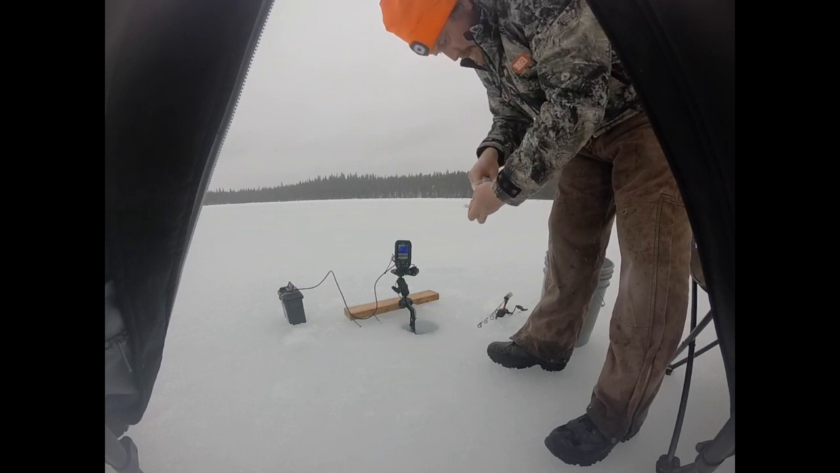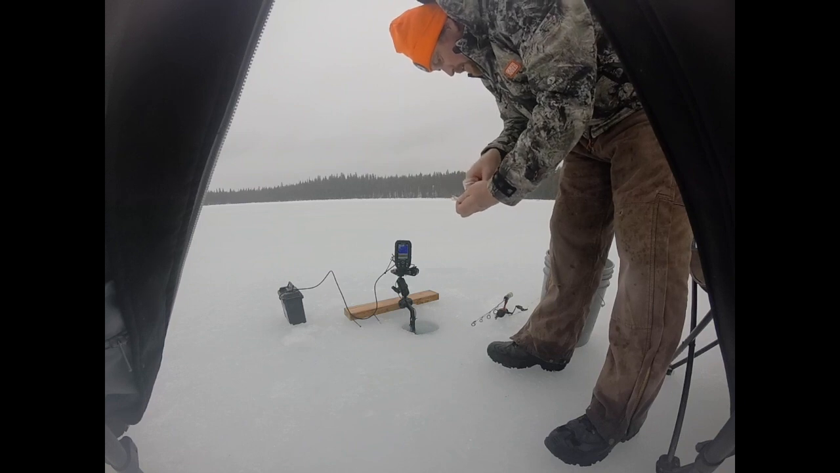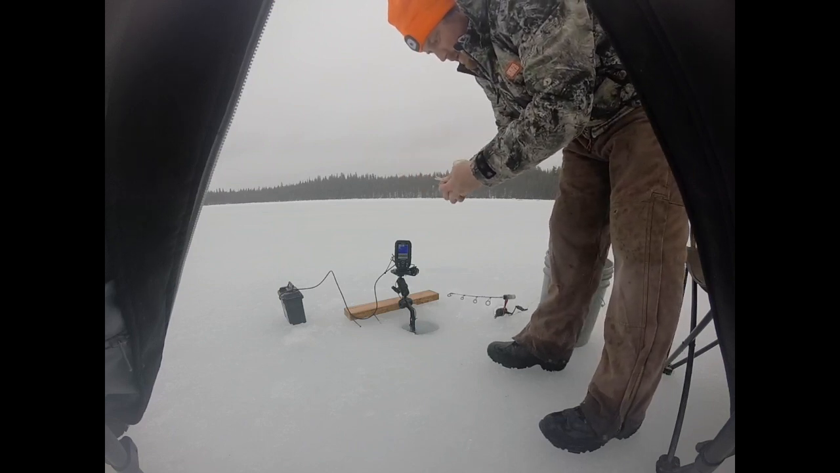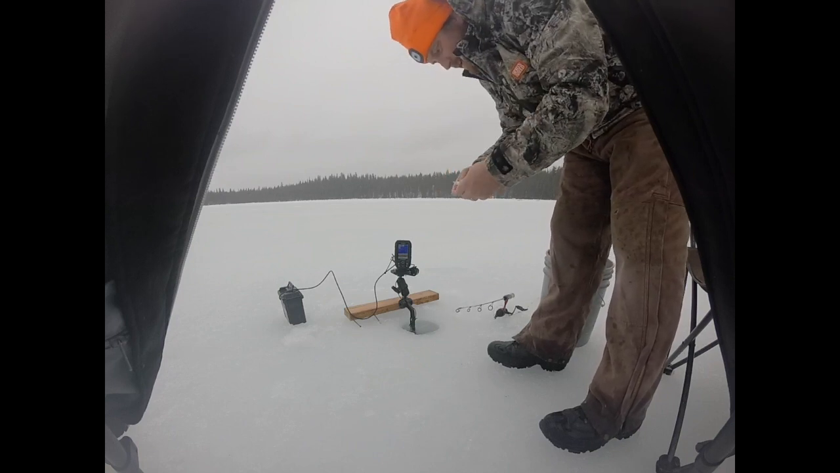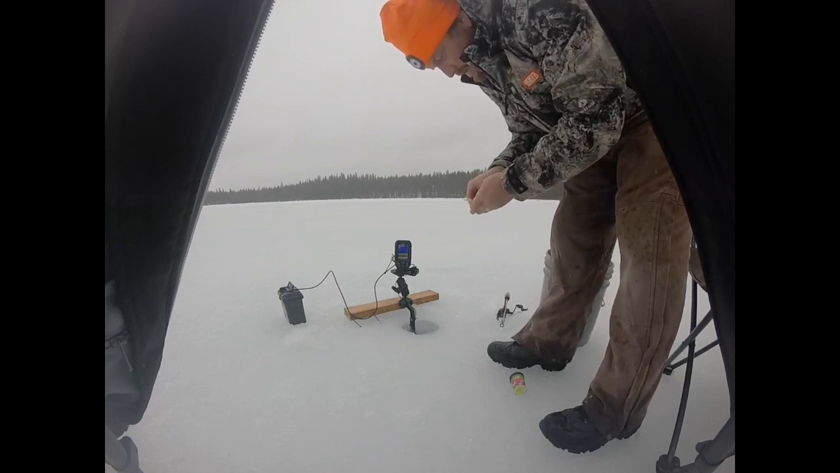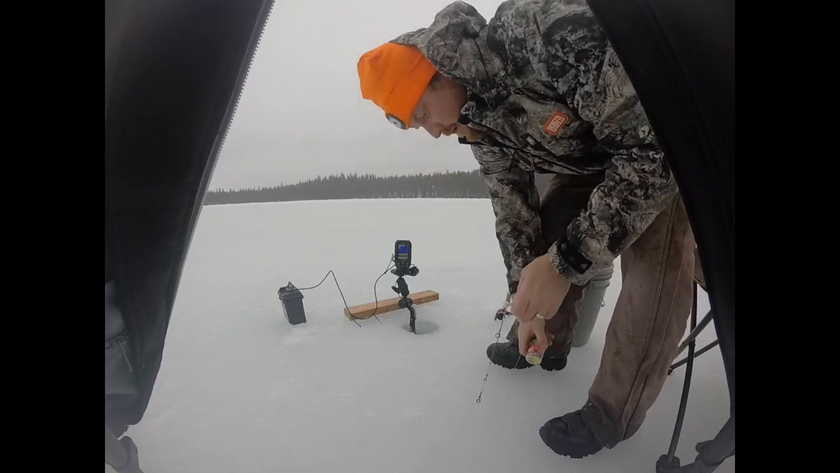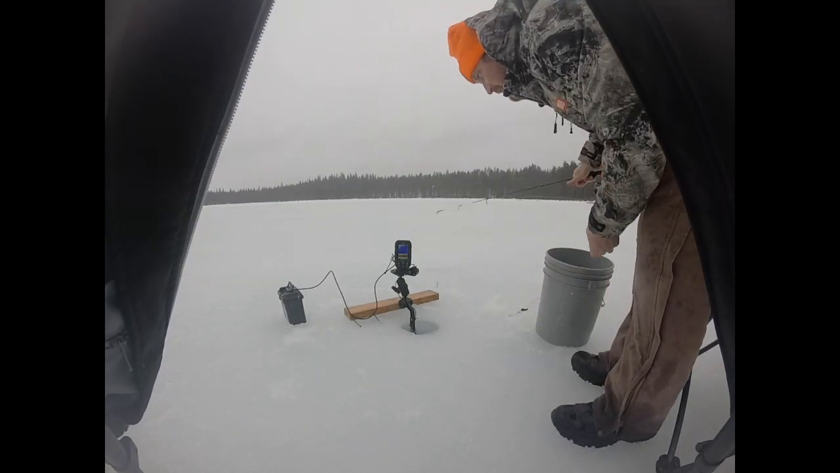So this just demonstrates what a difference the fish finder can make, and that it doesn't have to be a huge investment. This is a very affordable unit, and I feel like it increases my catch rate. Just having that visibility of those fish coming in, especially with a dead stick, even if you're not actively jigging, it allows me to get ready, get the rod in my hand, give it just a little bit of action, and catch fish.